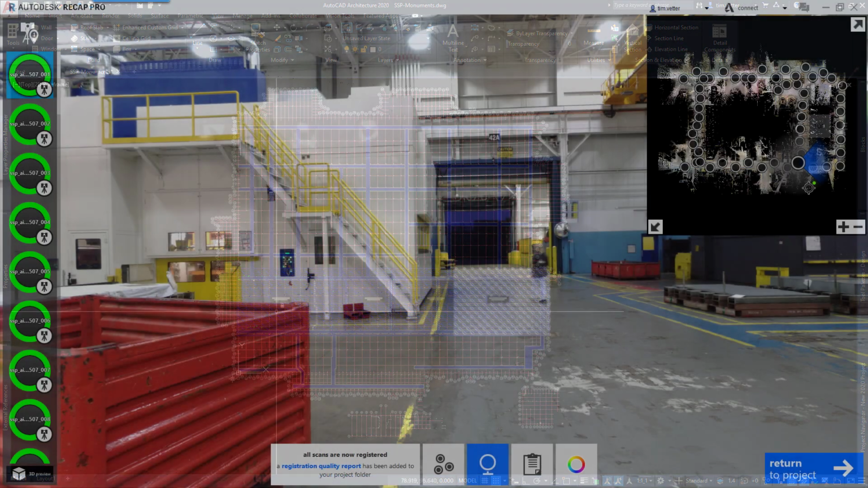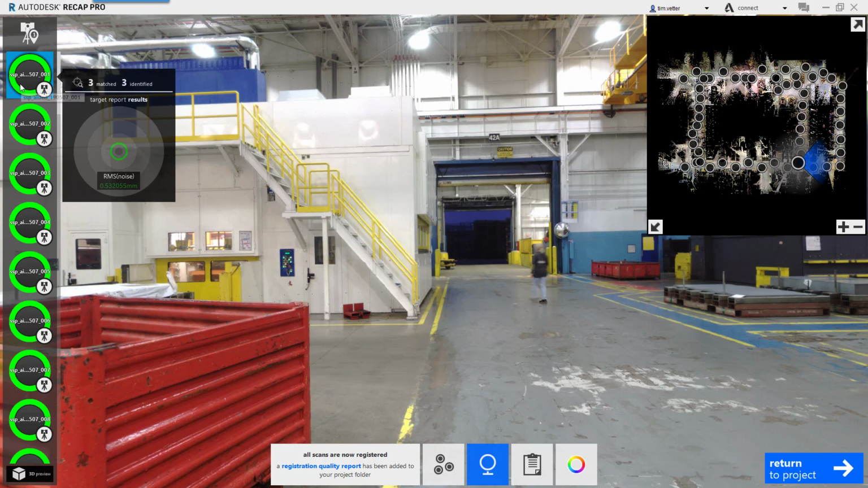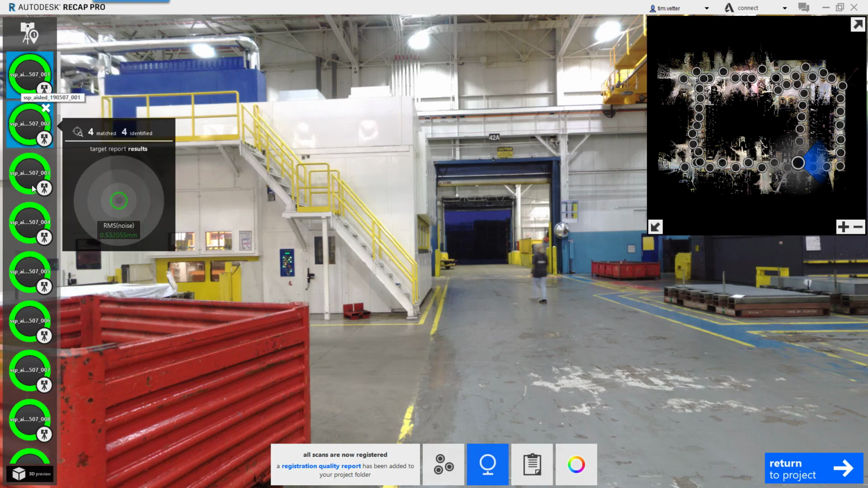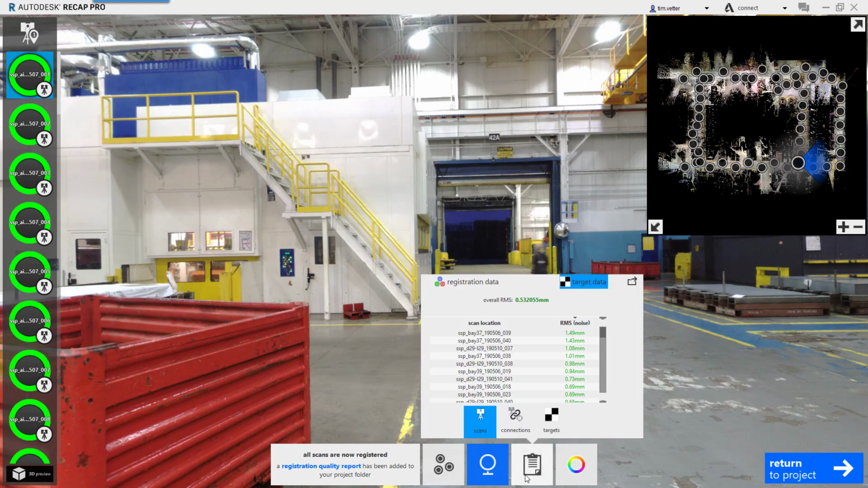Let's get started. This is the ReCap view. Here are the 55 scans that make up the area that I just showed. This is a target enhanced registration where there are matching targets in every scan. You can look at the reporting to confirm that you have an overall RMS of 0.53 in this example. That's pretty good.